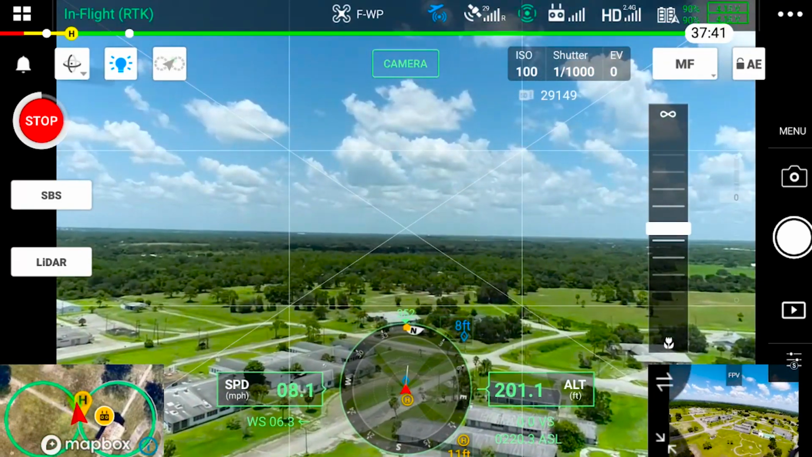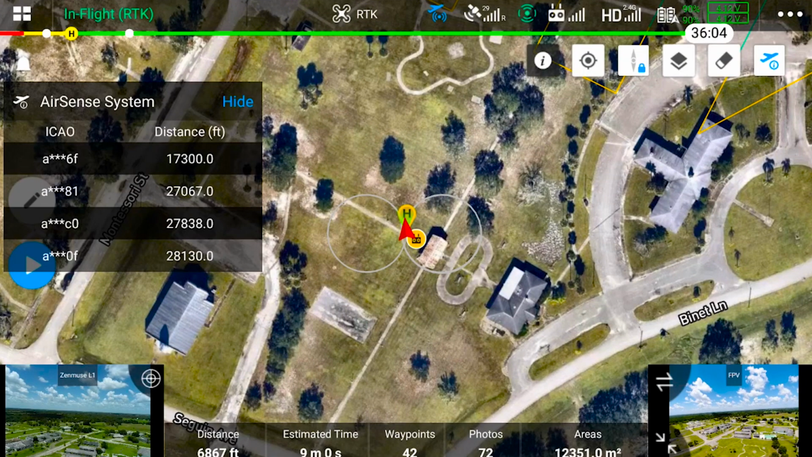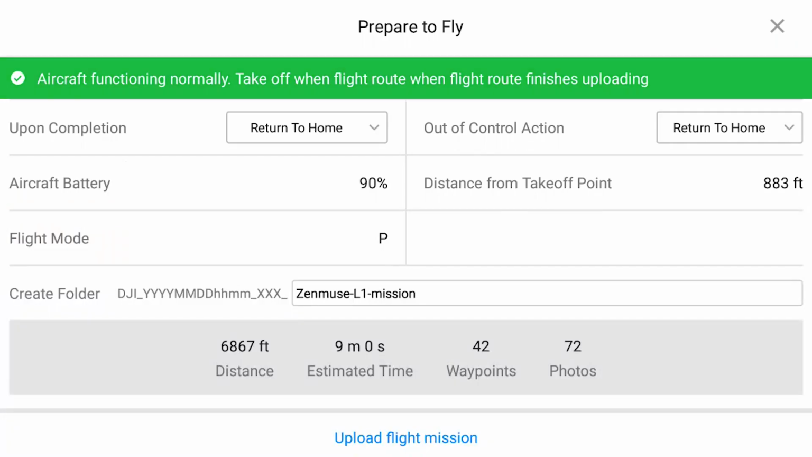Now I'm going to go ahead and go back to my map screen here. I'm going to check and make sure my traffic is all good, verify that there's no airspace issues, no aircraft in the vicinity. I'm going to go ahead and hide that screen, and I'm going to hit the play button. That's going to go ahead and bring up the upload flight mission. I'm going to hit upload flight mission now on the bottom of the screen.